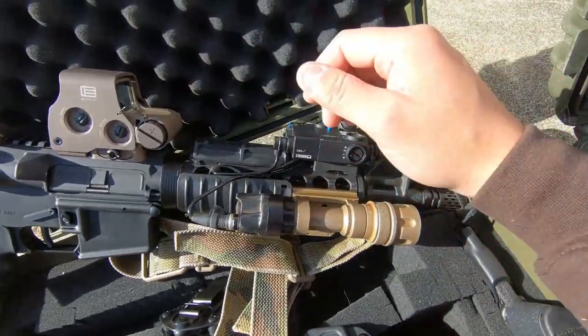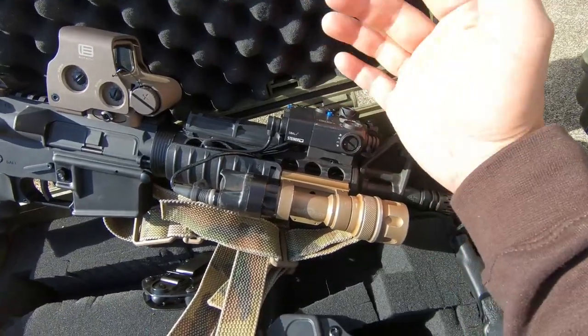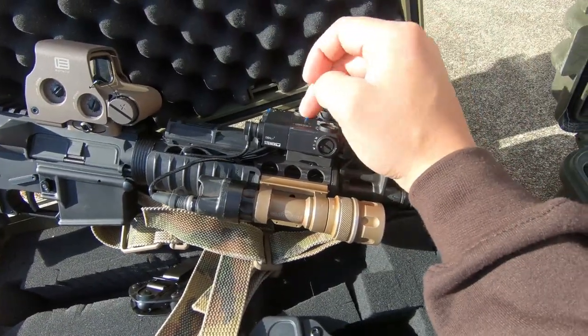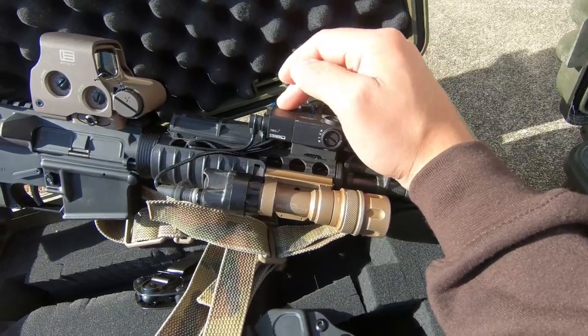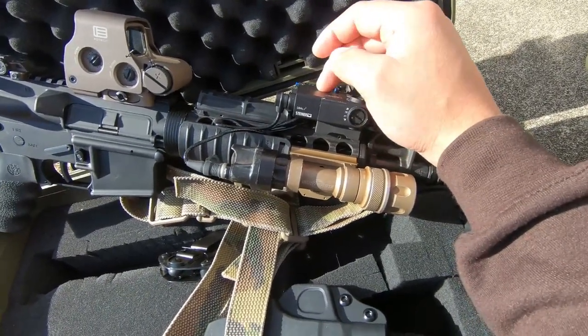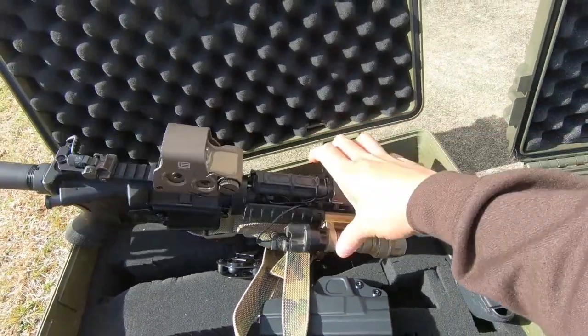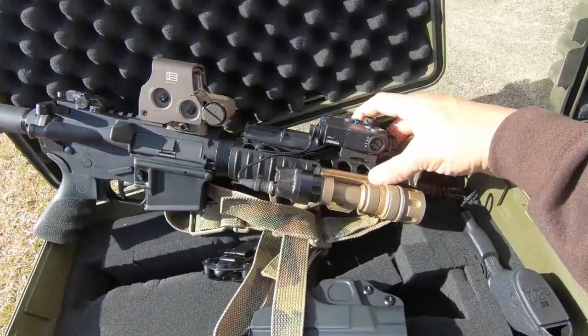The reason why I picked these three things to focus on is because if you got NODs, also known as night vision, whatever you want to call it, you cannot use your night vision and shoot unless you got a good laser. Now, first and foremost, I gotta say that it has its pros and its cons. It has some really bad cons, but it has some awesome pros that outweigh the cons, but you got to spend some extra money.